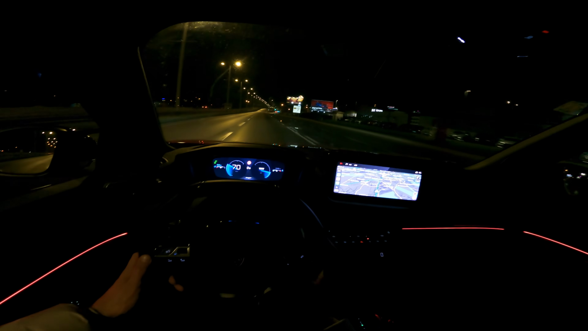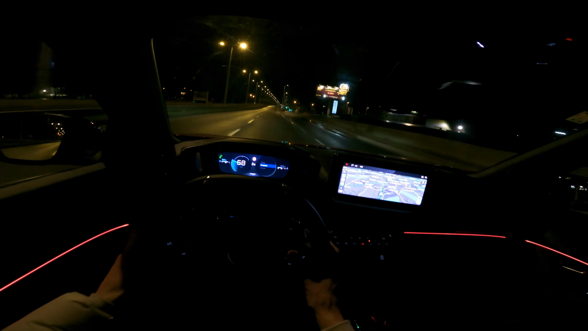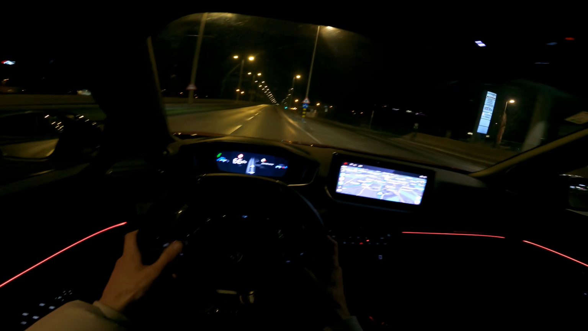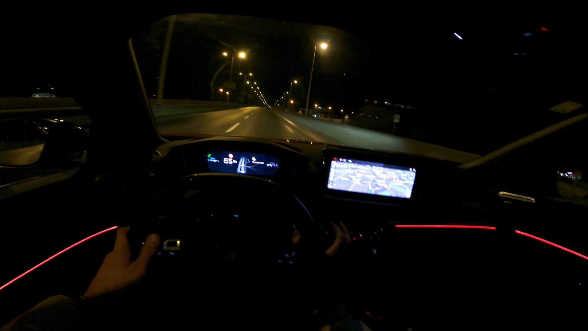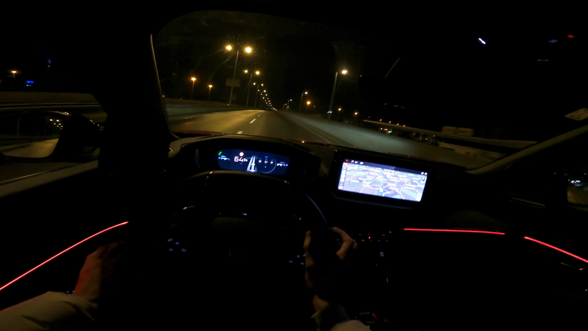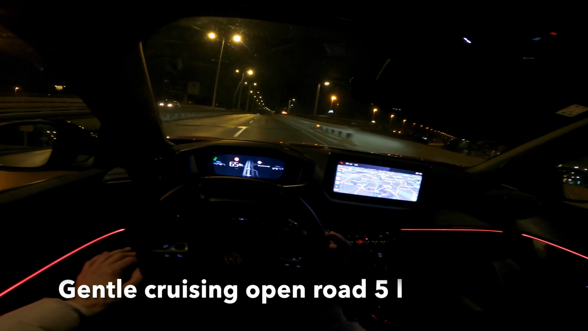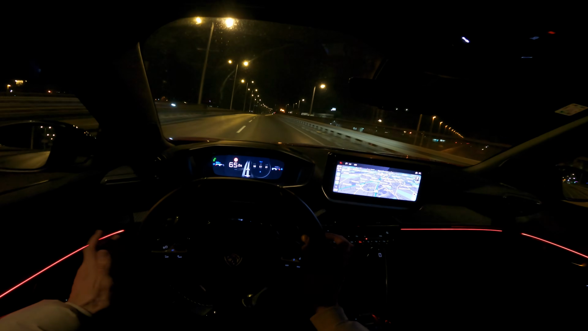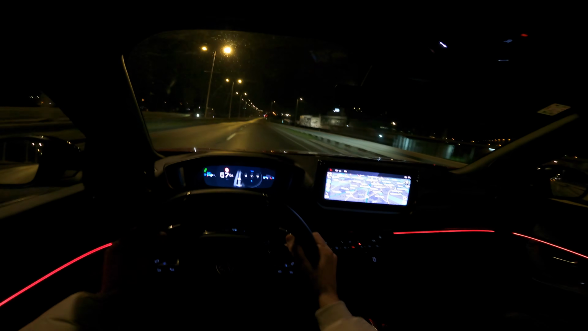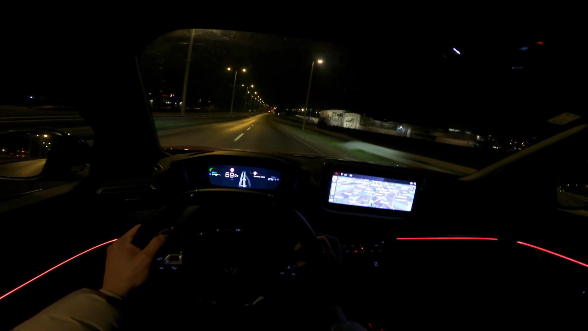So cutting this in, checking the navigation, it works now, as you can see. So the car needed to reset, and cruising around 70 to 80, I've managed to drop the fuel consumption to 5 liters. So it was a short test, around 60 kilometers, but good enough for this 130 horsepower petrol engine with the 8-speed automatic.